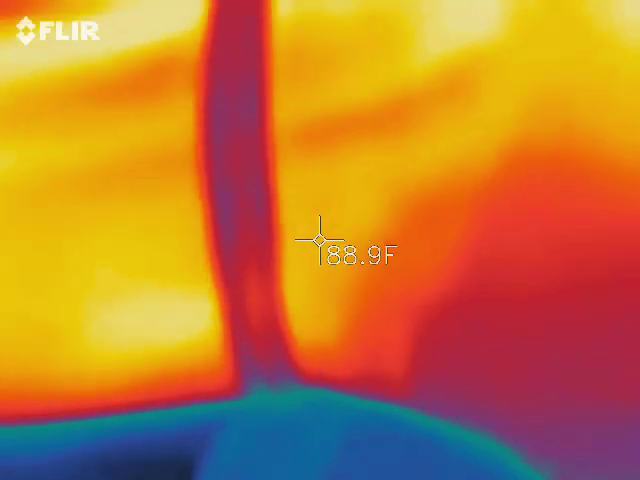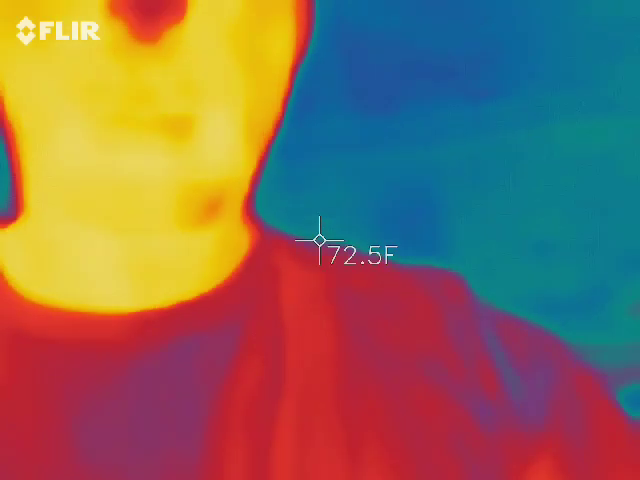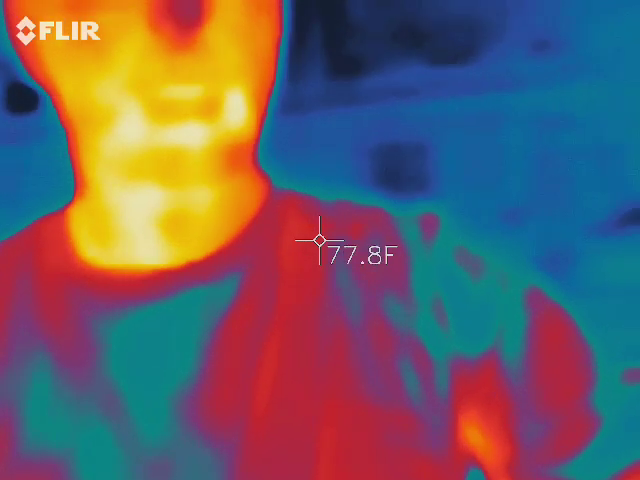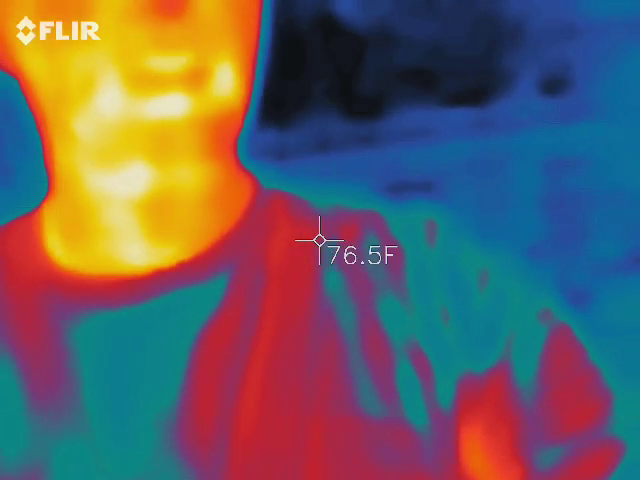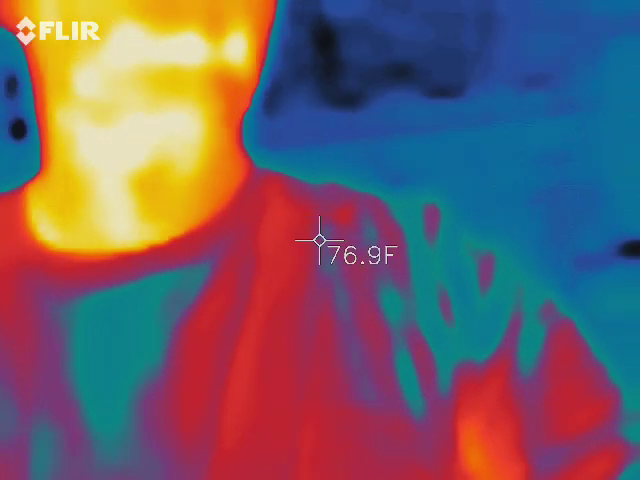Alright, so now we're recording. I should be in the picture, right? Yep. Orange, red, and yellow. Everything around me is blue and black. That's obviously because everything behind me is colder than me. My skin's going to be the warmest thing. Yep. We're looking for the blue and black to start moving on its own.